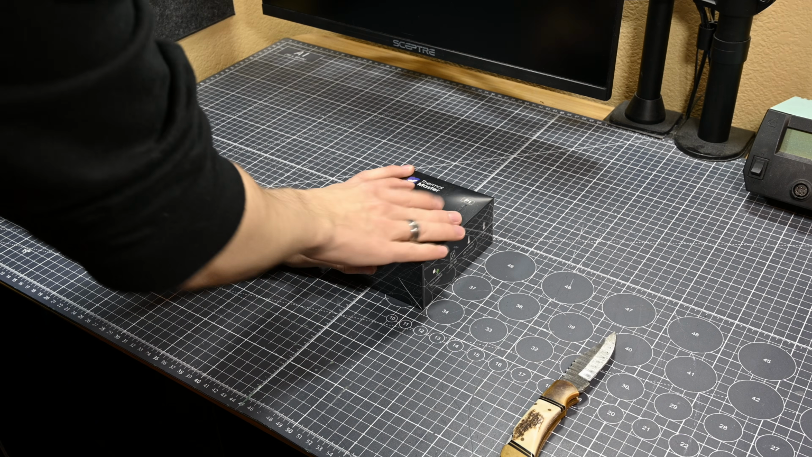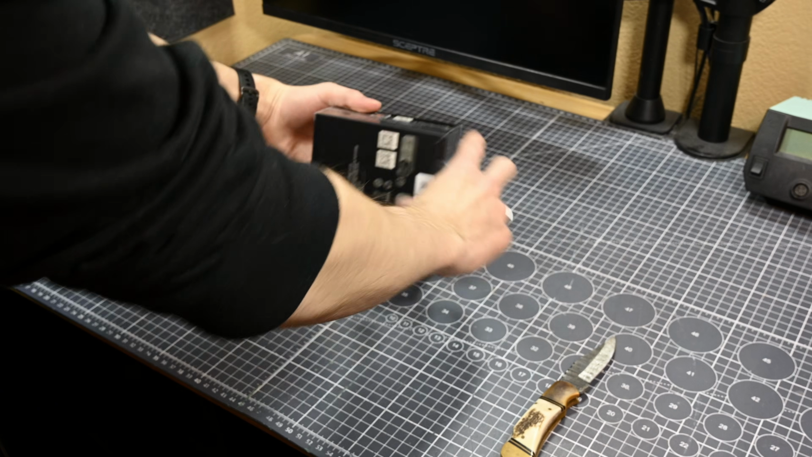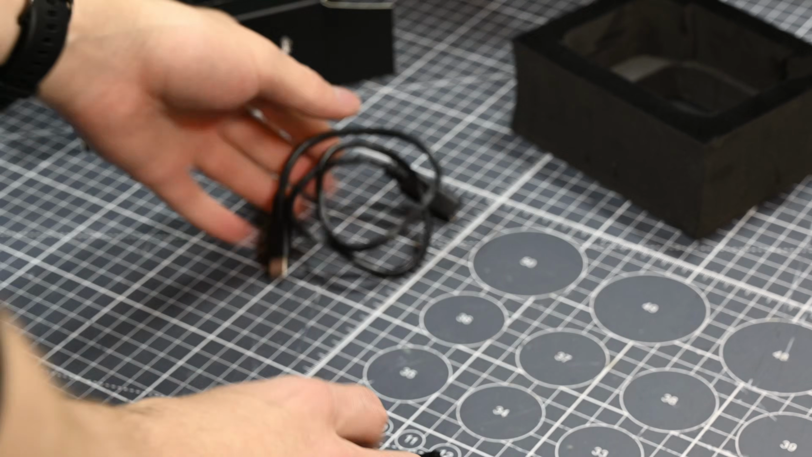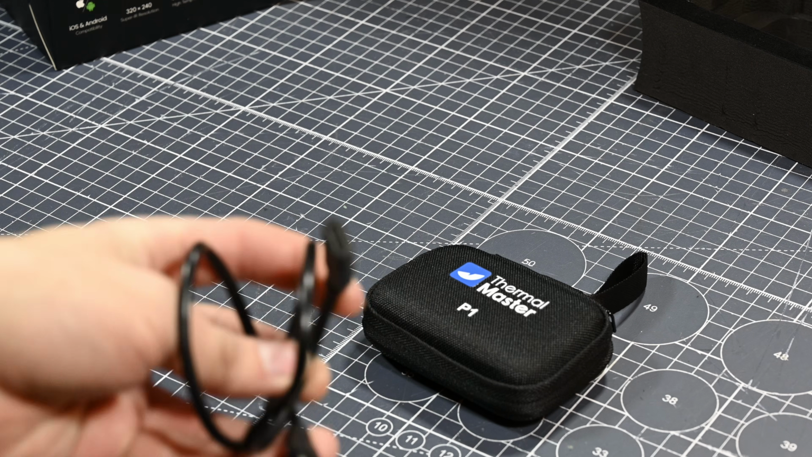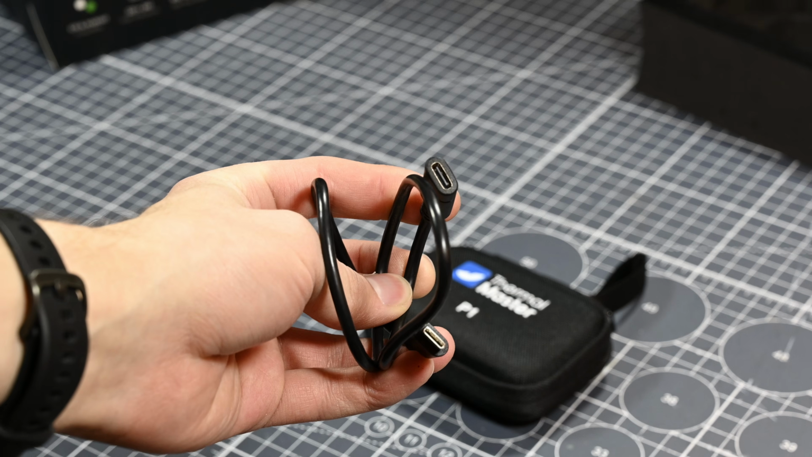So let's get the P1 out of its box and see what kind of accessories it comes with, and how those compare to the TC002C. Inside the box, there's a small zippered hard case with the thermal camera inside. There's also a USB-C extension cable so that you can reach the thermal camera into places you might not be able to stick your phone into while still being able to see the display.